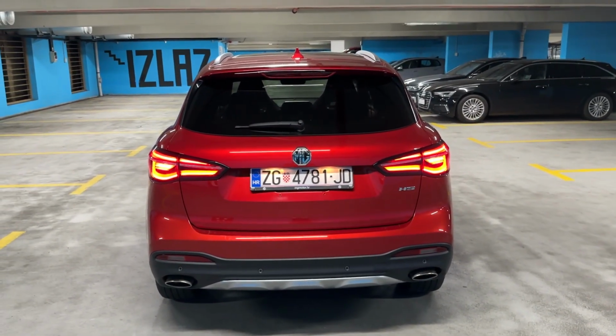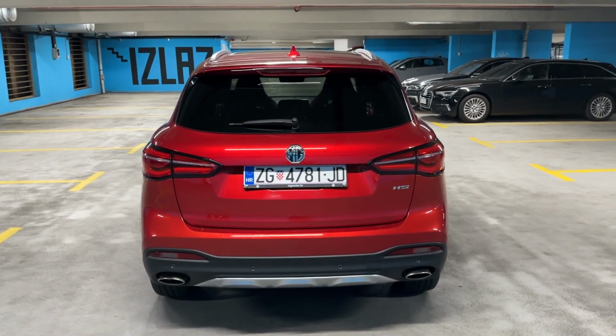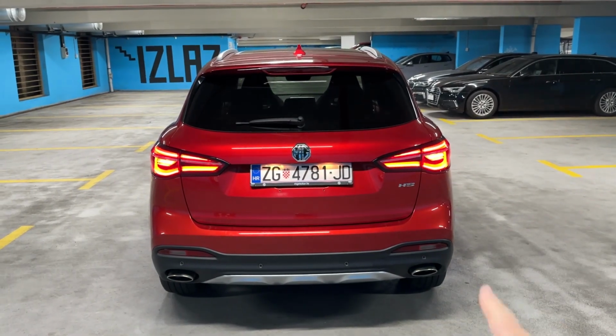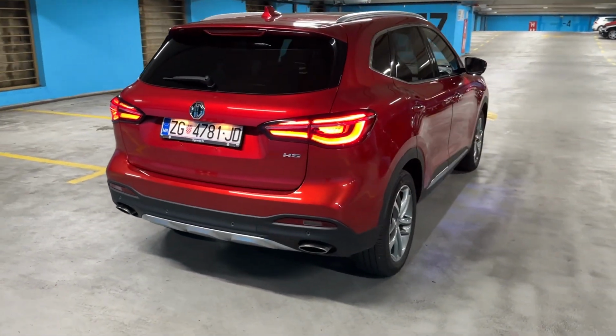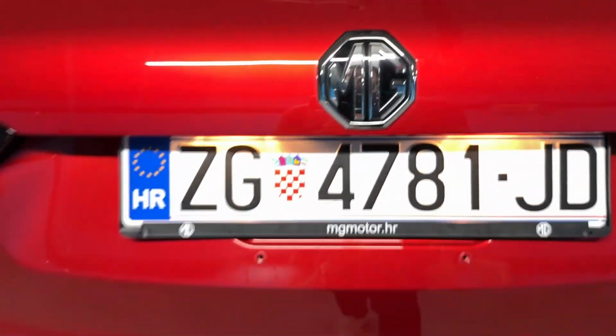Also, let me just lock it now. You saw the dynamic indicators at the rear as well. And then also when you unlock the car, and beautiful signature of those lights. Now if we open the tailgate, we have the electric one.